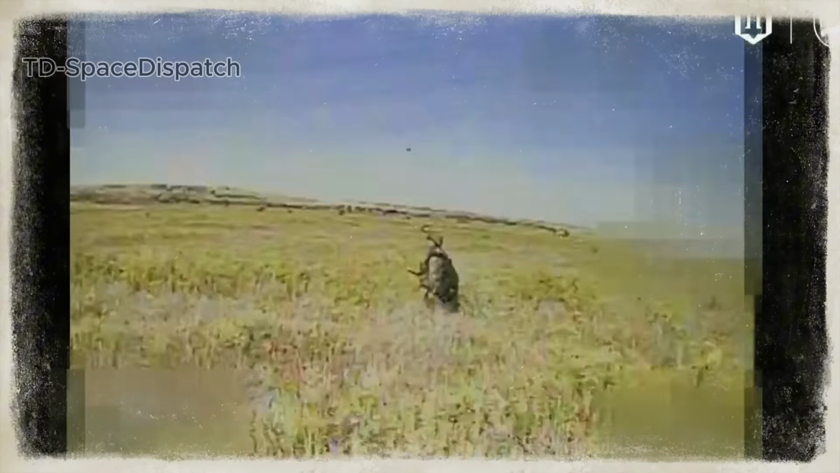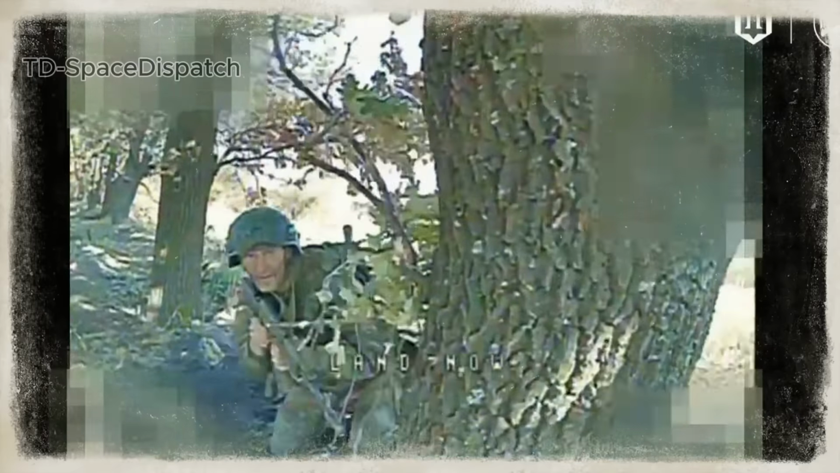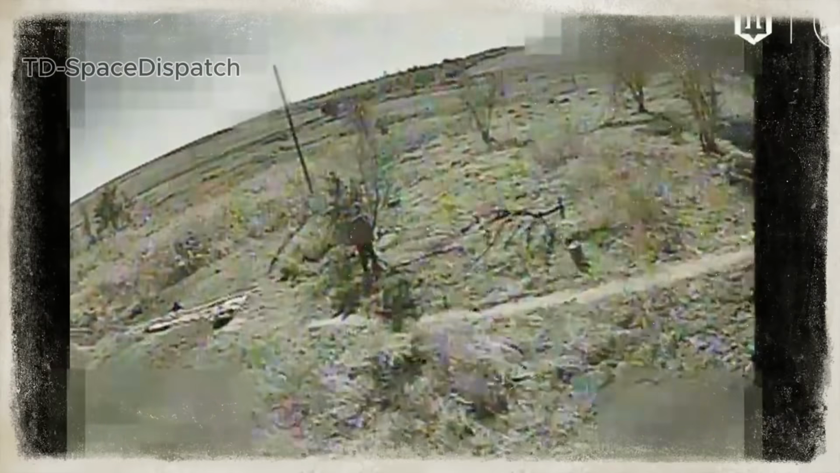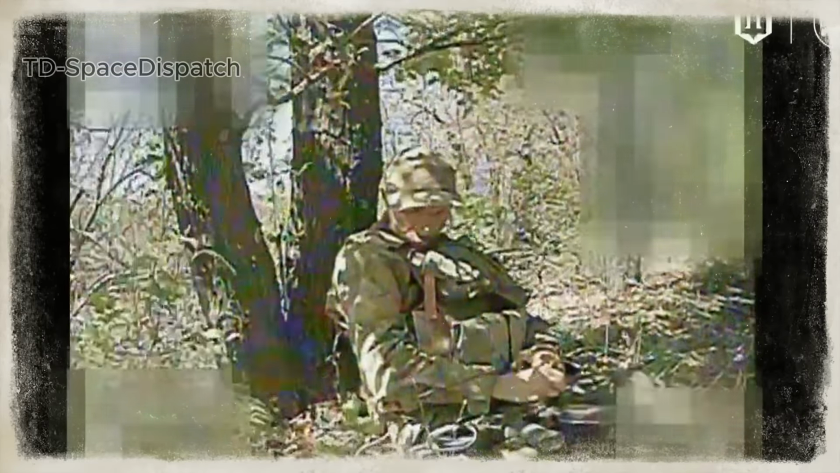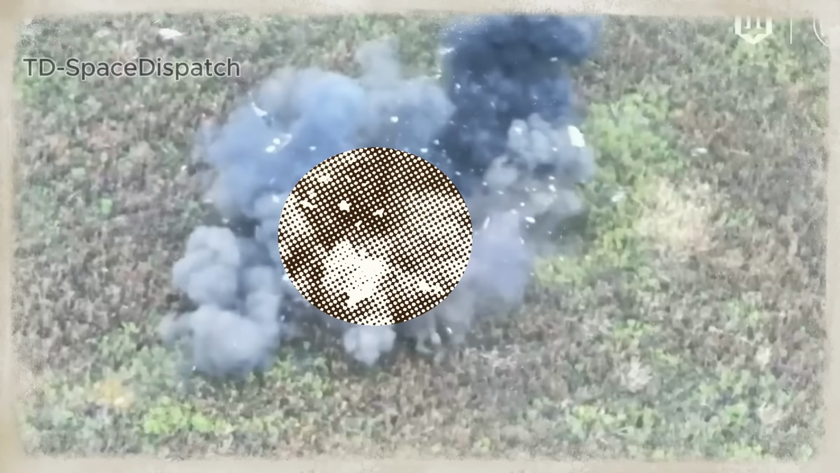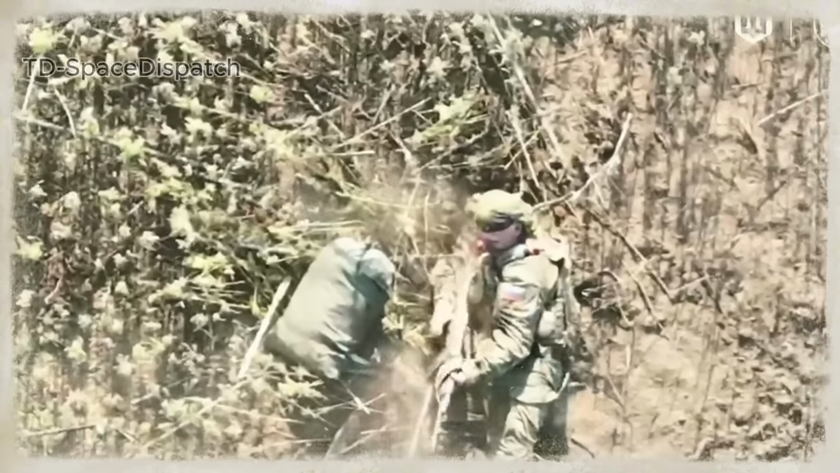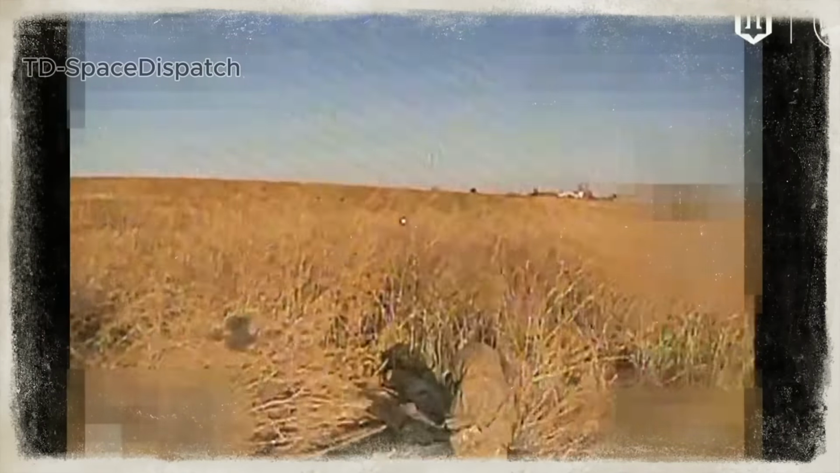The footage revealed not just destruction, but a shift in control, technology dominating terrain, turning even open ground into lethal space. Across each frame, the pattern repeated: no warning, no cover, no chance. The battlefield belonged to the drone, and the hunter never blinked.